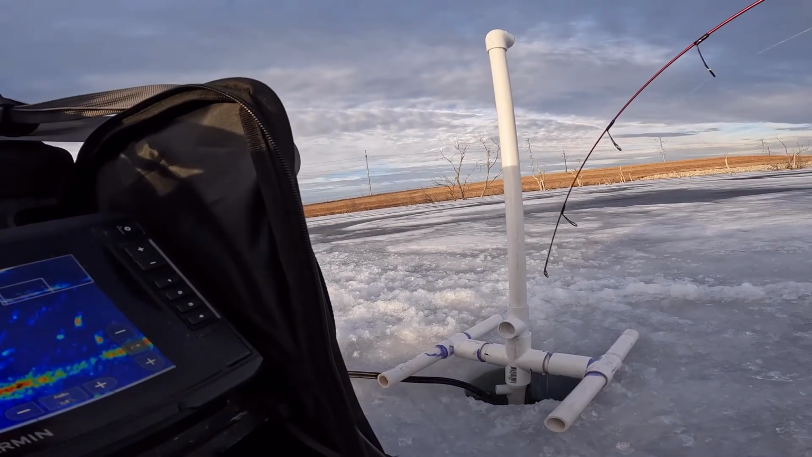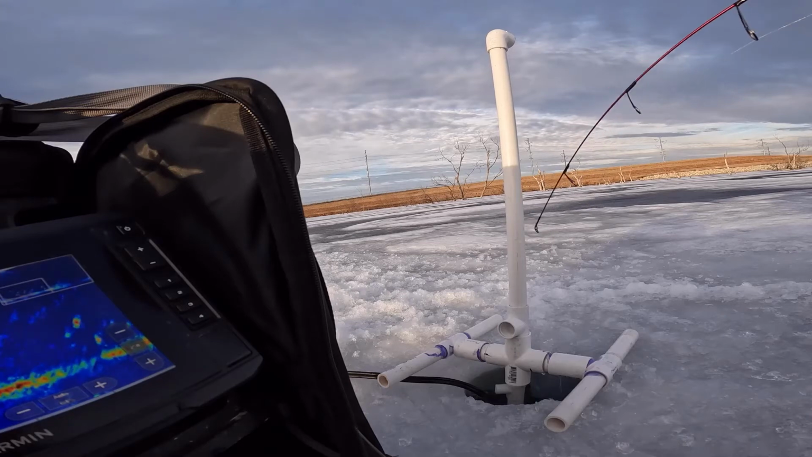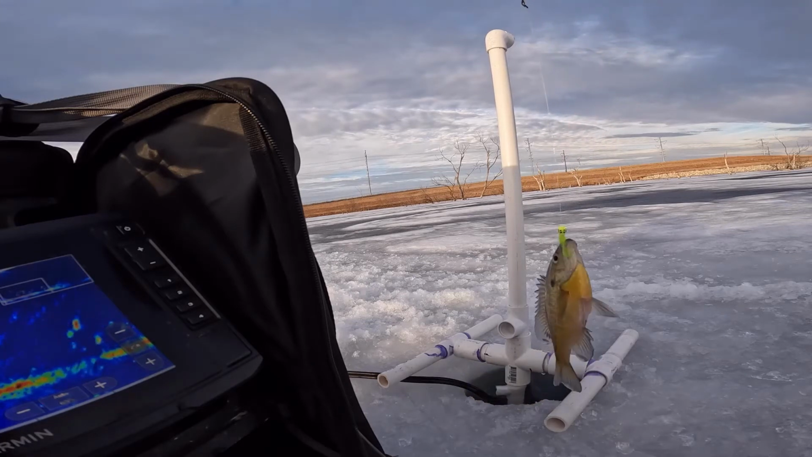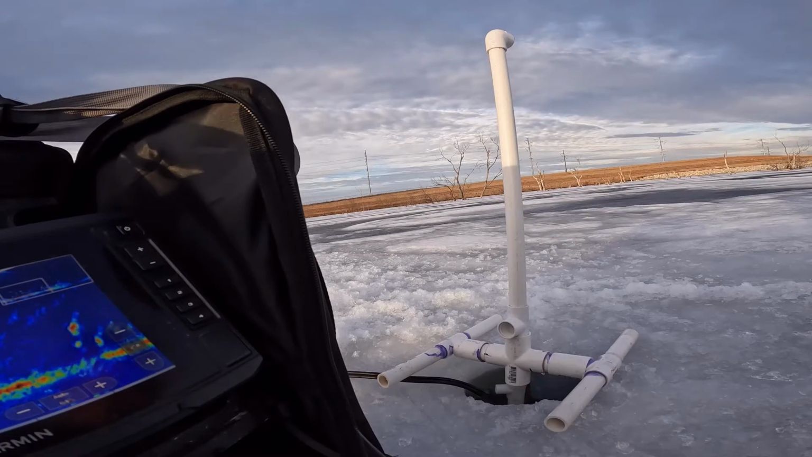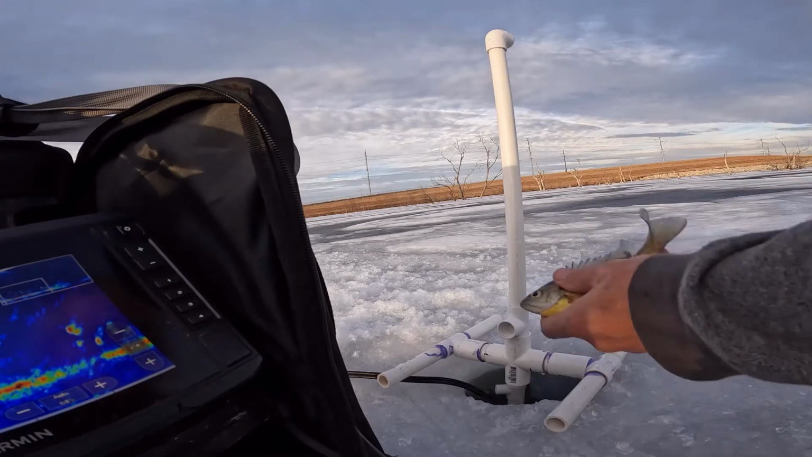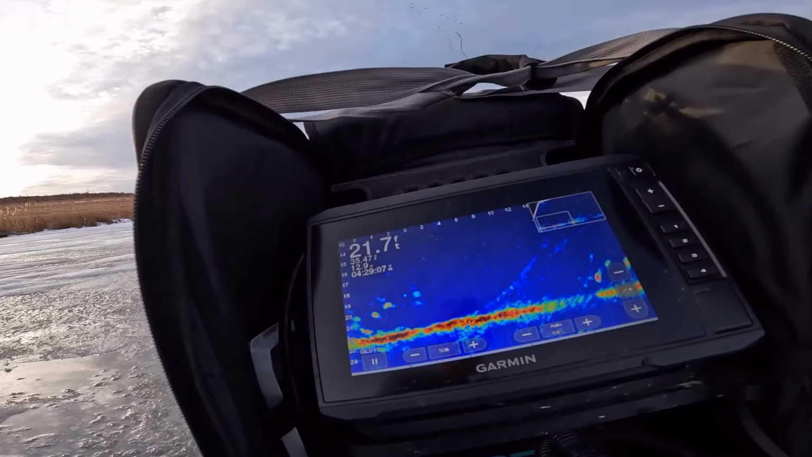You can see the rod bend there, but that's just an ultralight rod. He might be a bluegill. Look at that. Little baby bluegill on my bait. All right, let's let him go. You can see they come right to it.